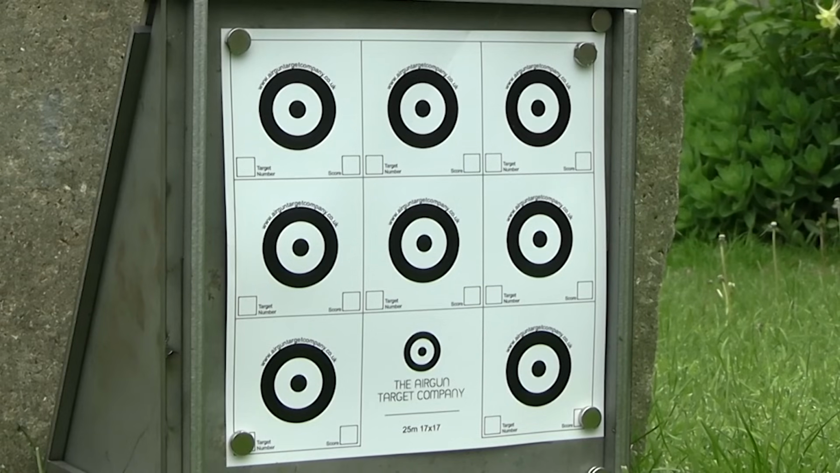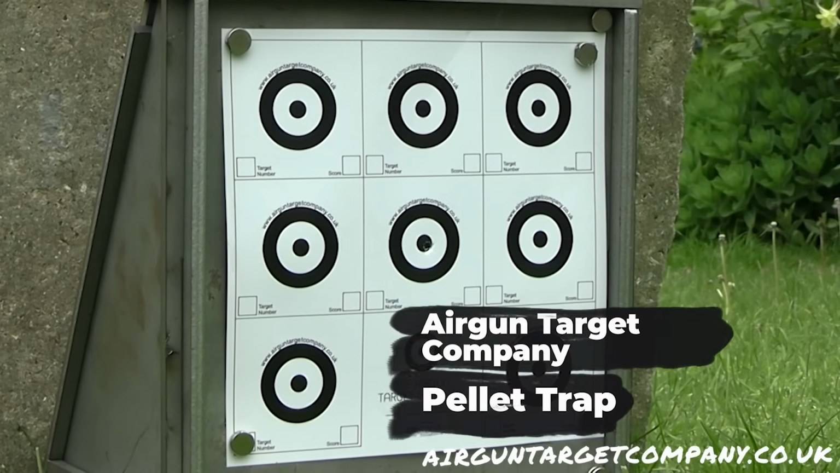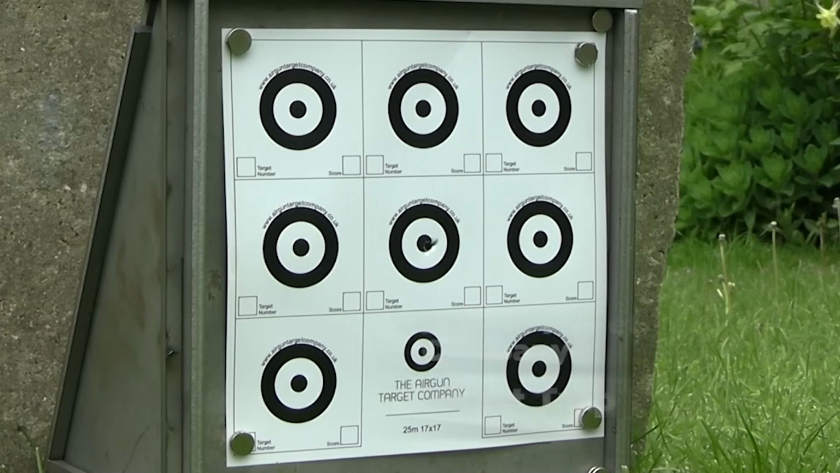Now, it doesn't seem to be too pellet fussy, but H&N Barracuda 8s have probably just about edged it in my tests. Now, with them, the DRS has been shooting very tight single hole groups at 20 meters, keyhole single hole groups at 30 meters, and grouping is still within 20 millimeters from center to center at 40 meters.